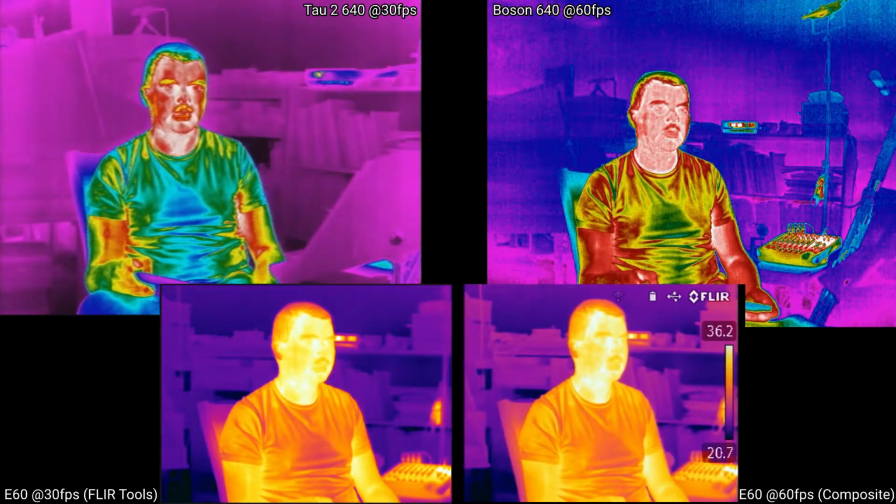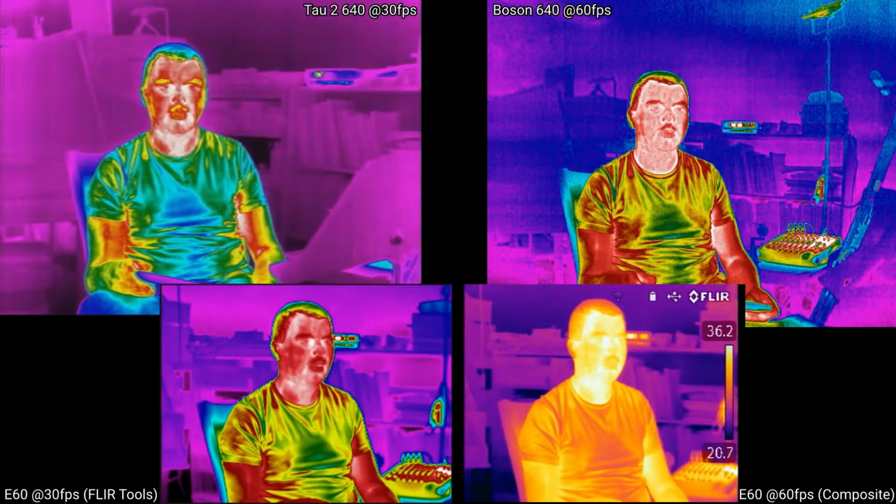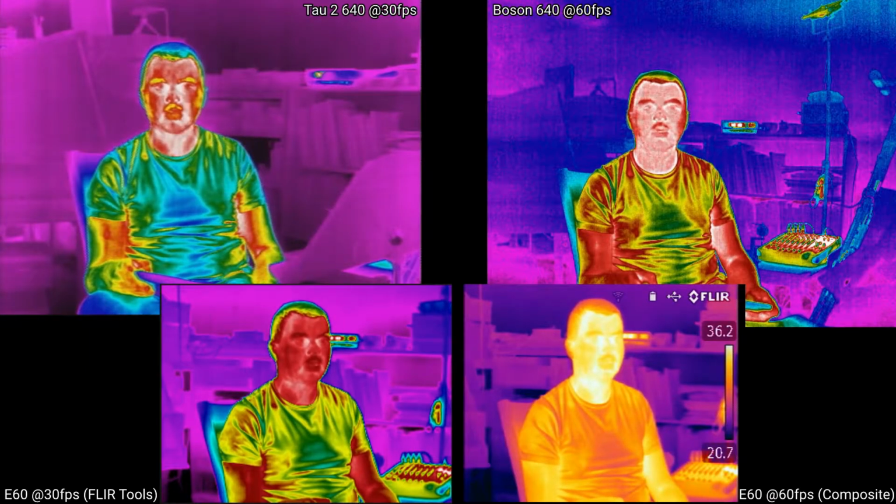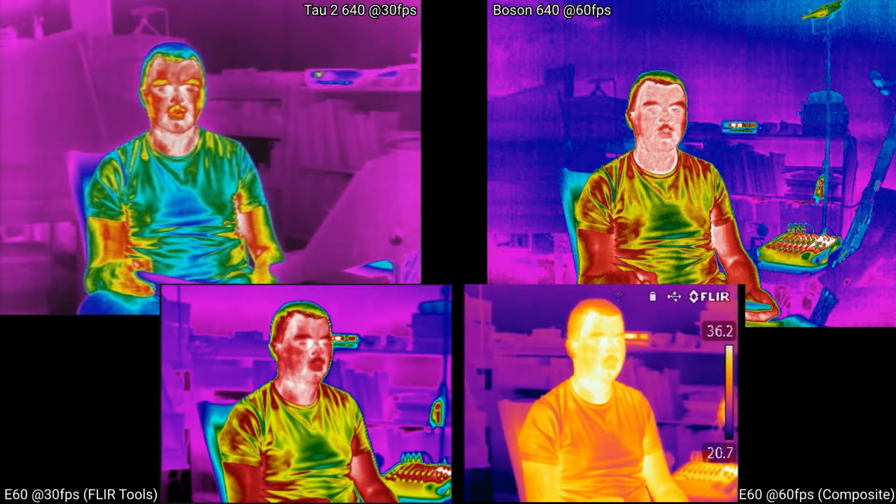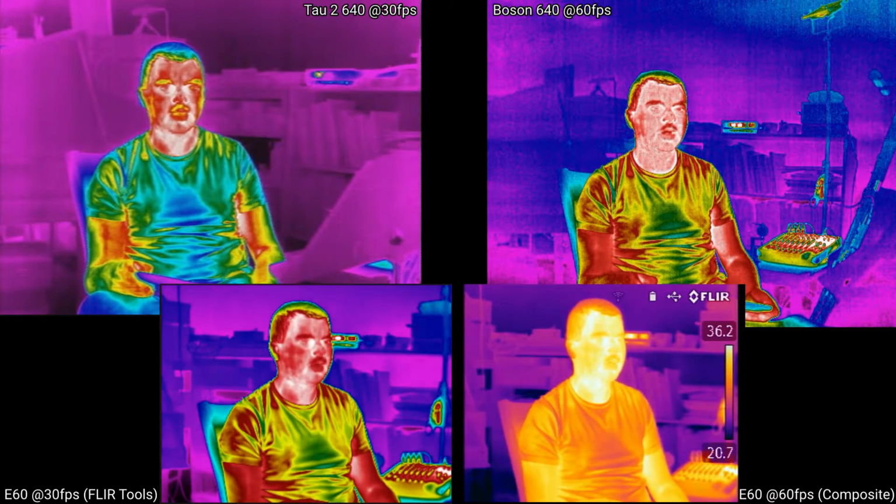But if you switch to a different palette, like this rainbow high contrast, and pull this up, you can see the warm spots become darker and the hottest spots remain white. So you can get a little bit more visual difference out of the very top end. In the same way you can do it by pulling down the other side.